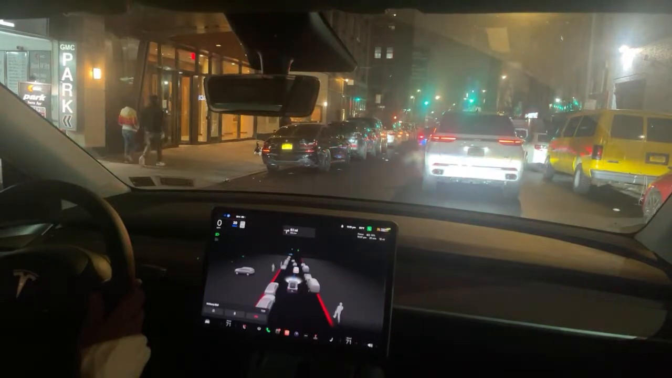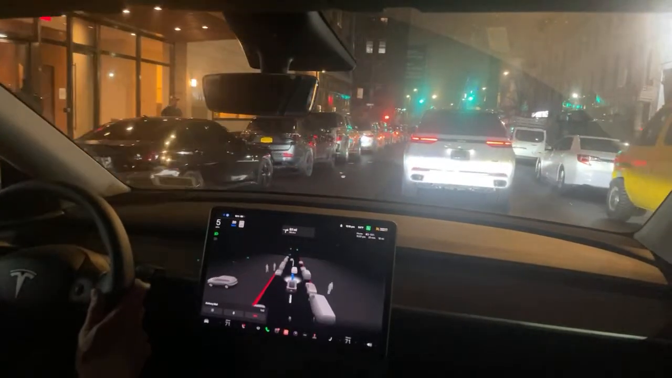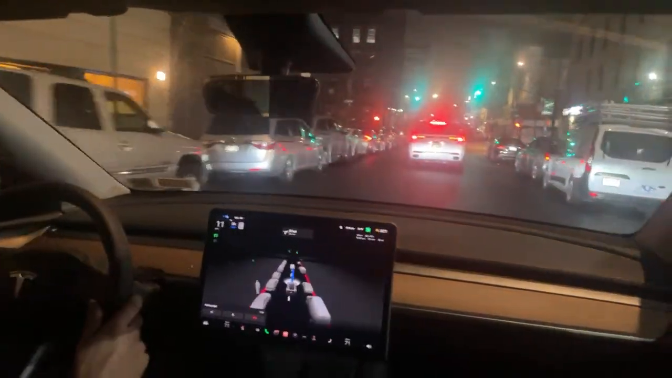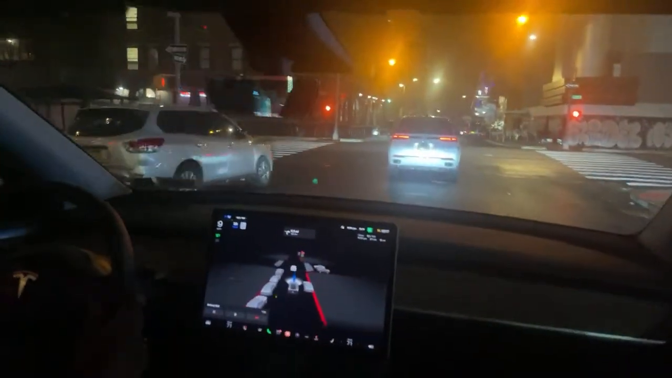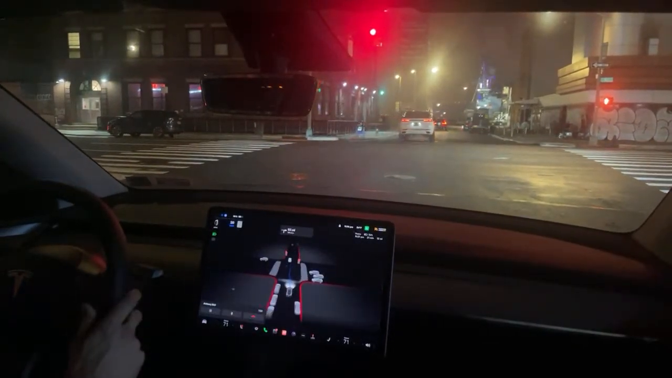I like to keep my foot over the brake in case I want to turn off full self-driving. But in certain situations, when you're driving forward, it's good to have your foot on the pedal in case you need to push through something. So it looks like we're just going to miss the light over here. But you'll see the light turns yellow, turns red.